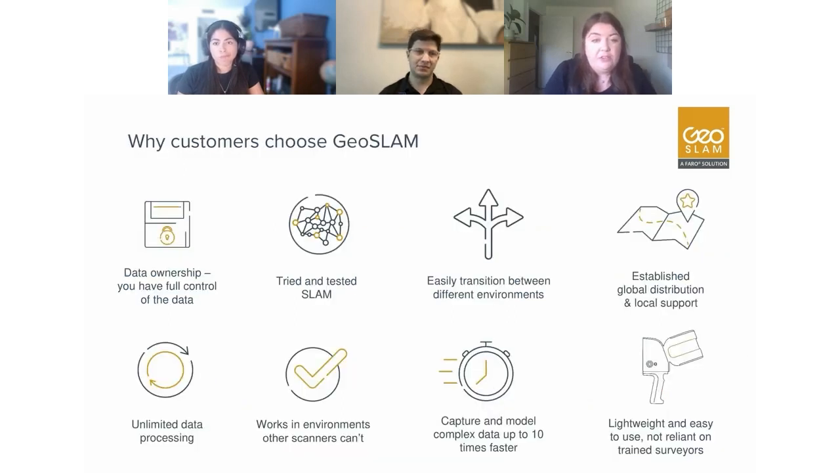So just why customers choose GeoSLAM? We've got a tried and tested SLAM system, but we also provide full data ownership. So really very relevant today. You have full control of all your data. You can put that into multiple different platforms. You can use lots of third-party software, and you can showcase all that data that you own.